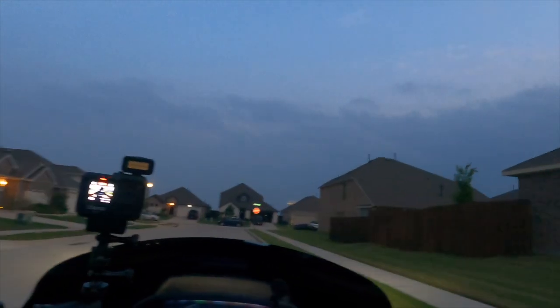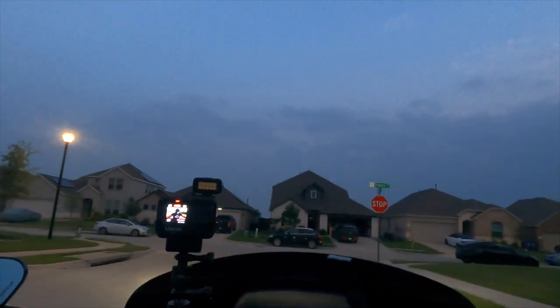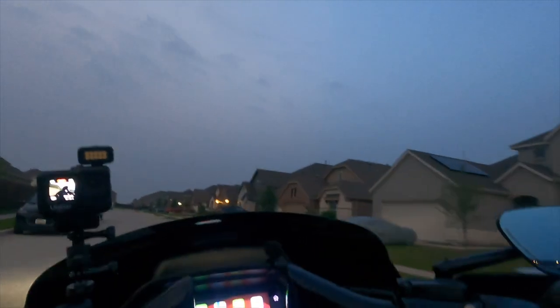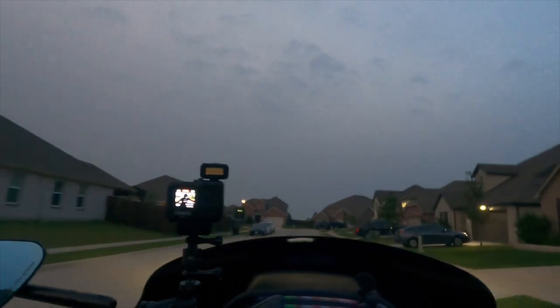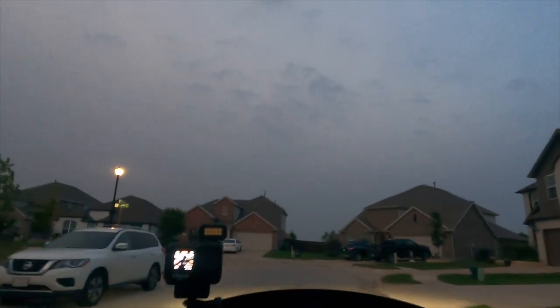Ooh, that baby is bright. I can tell that boy bright already, y'all. That's the low beam right there. That is the low beam. Yes, sir. Oh man, that light is so bright, y'all.